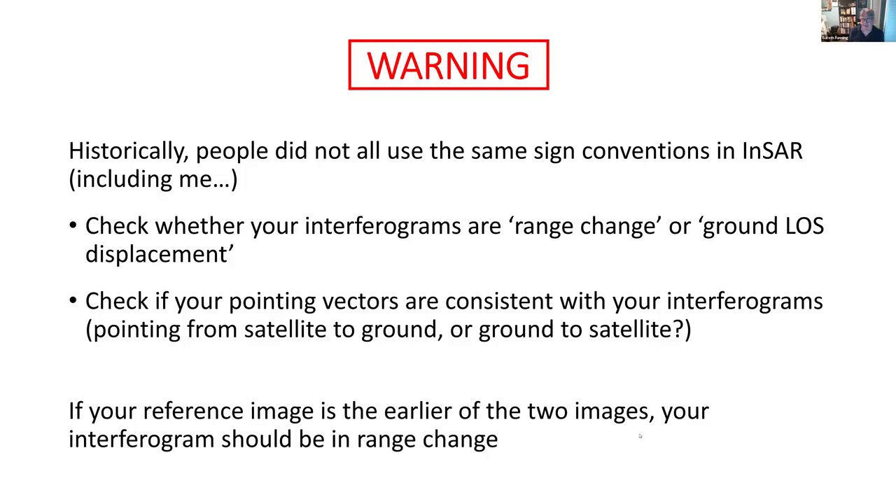Okay, as you'll see, when we form interferograms, you difference two phases. You difference the phase of the first image, which we call the reference, from the second image, which we call the secondary. And depending on which of those two dates is the oldest, if the reference date is older than the secondary, then your interferogram should be in range change convention. And if the reference date is the younger of the two, then it will be in ground displacement. And we will see later on.